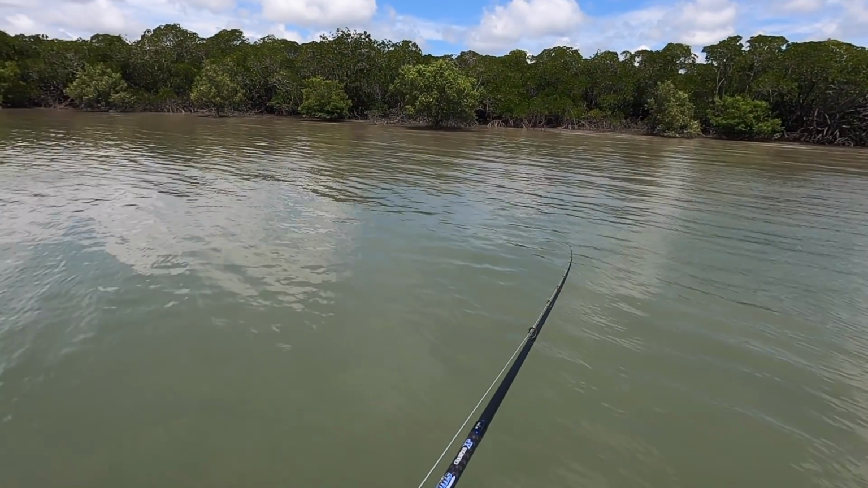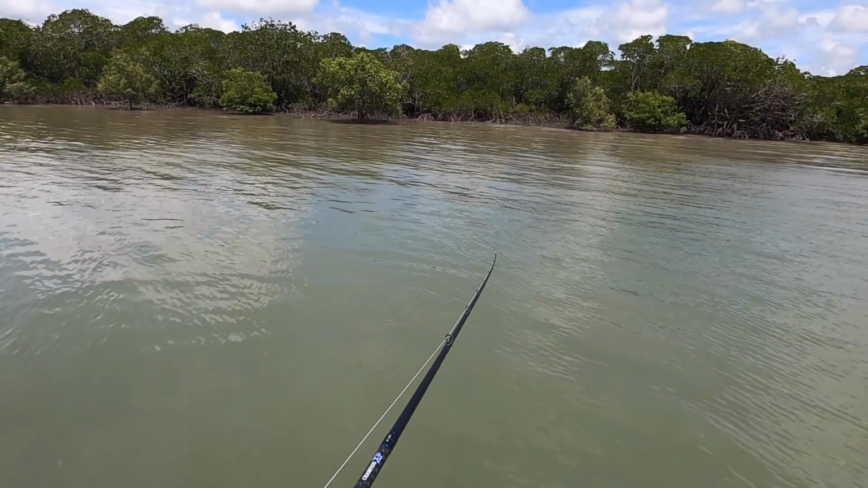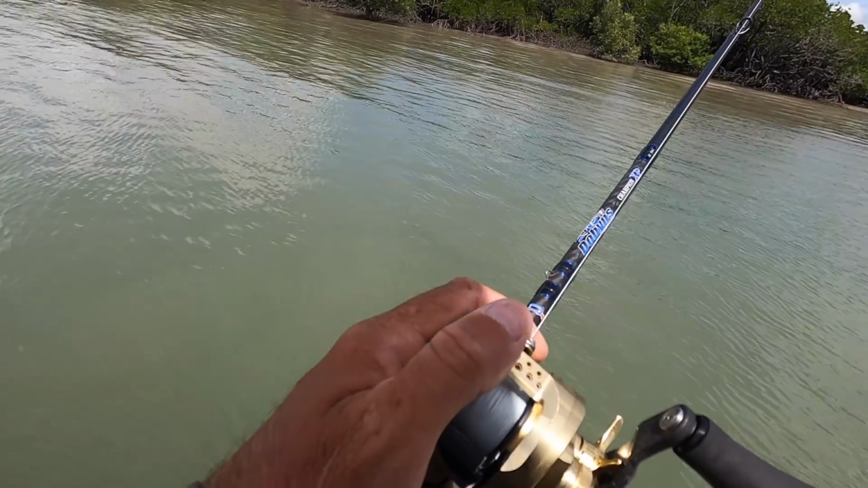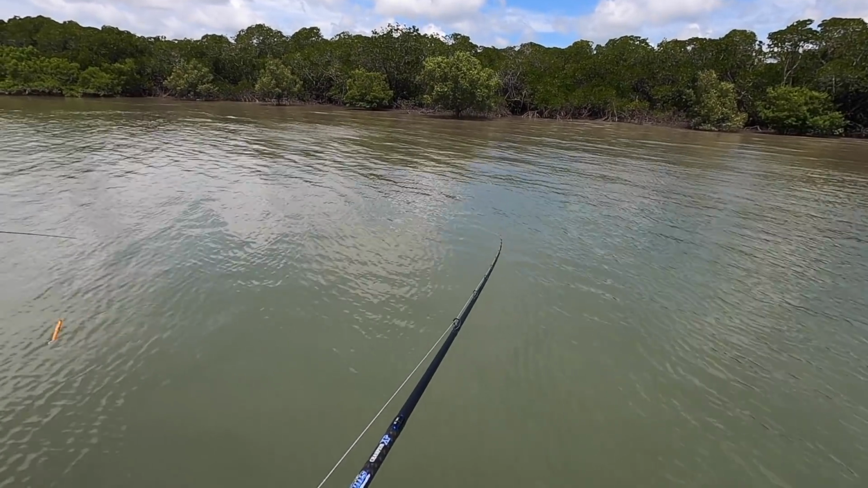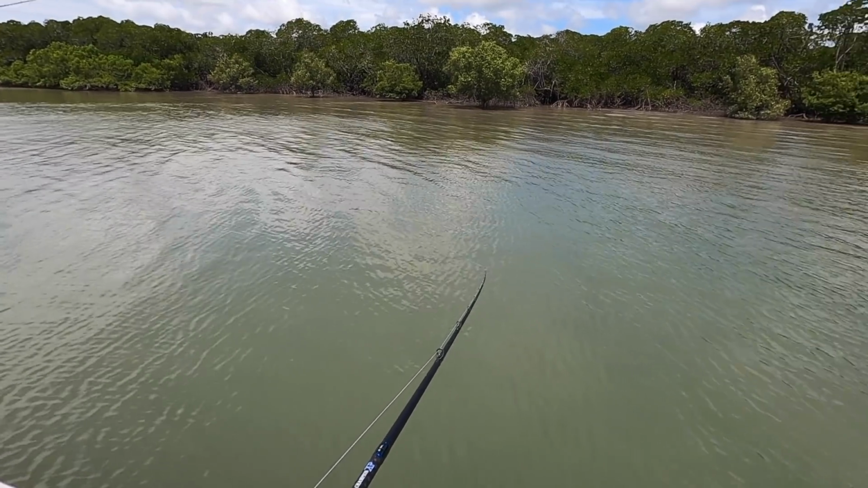You just slow roll it, and if it's bumping the bottom, it's not a bad thing. It's sort of just like a baitfish cruising. You've got to think about what the bait will be doing right now, which would be getting the fresh food off the bank that's been exposed at low tide. So it's all good to just slow wind and let it dredge the mud every now and again. Just give it a little twitch here and there.